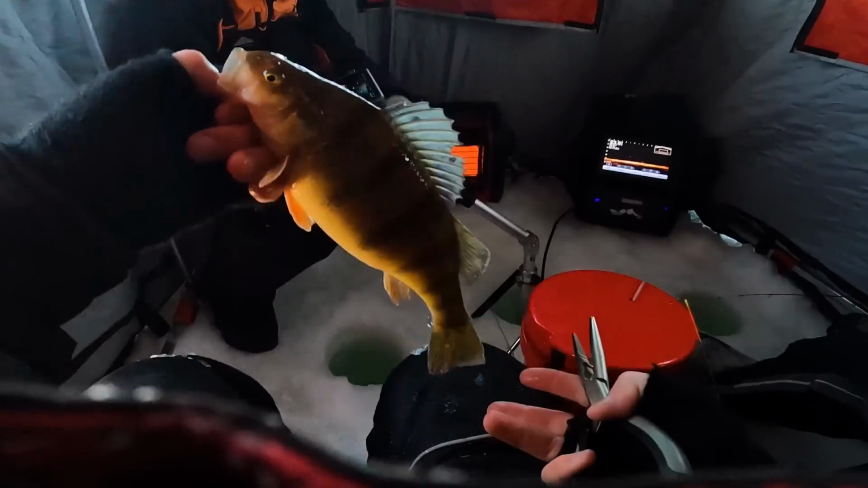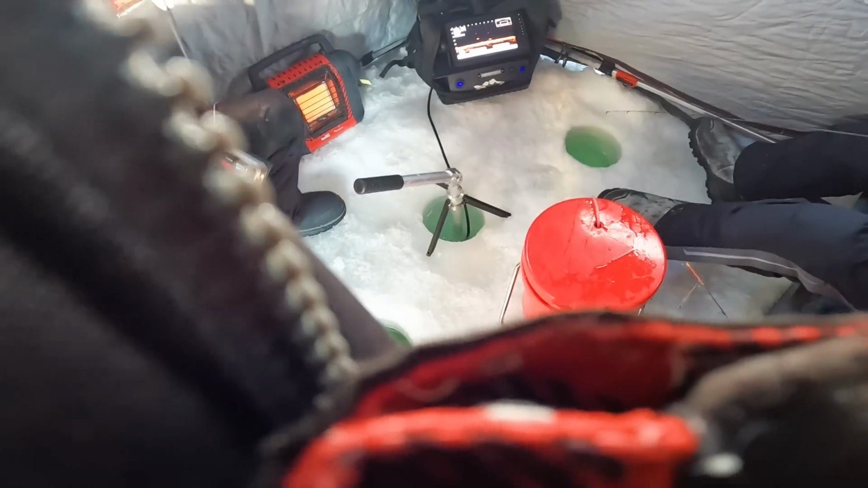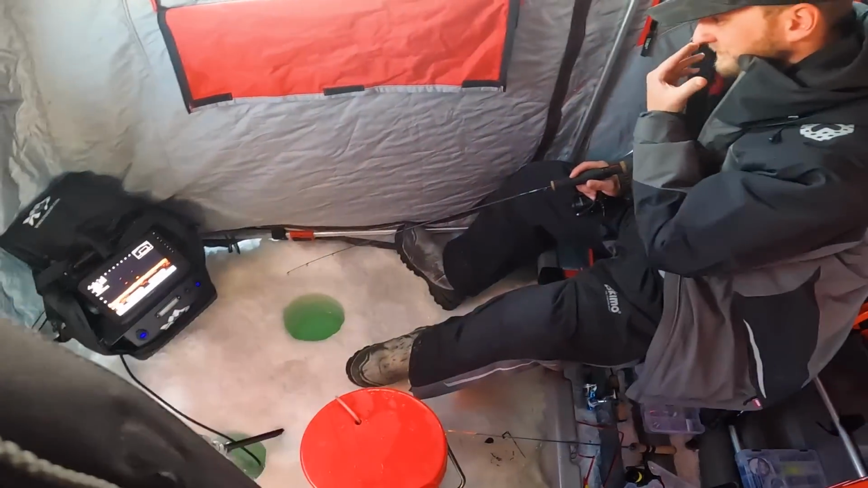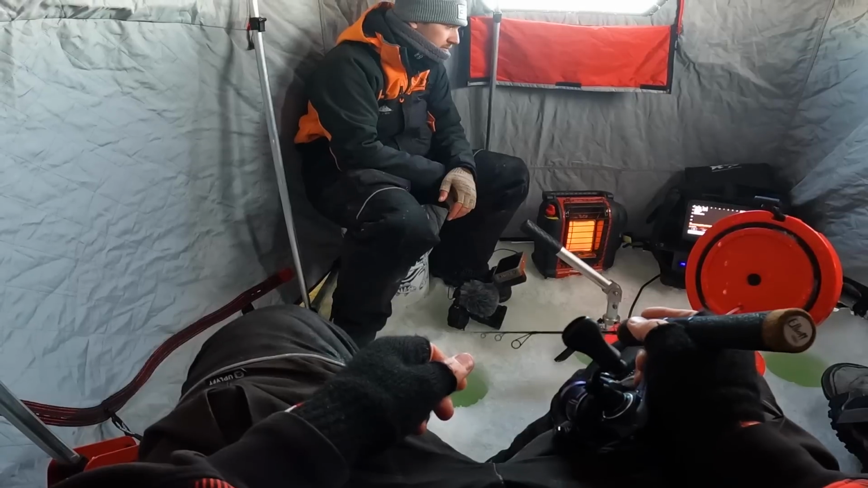But I'm gonna get him inside the shack here before he freezes up. Here we go. We'll take that. Sit your bum up. Throw him in the bucket right now. I gotta go get this set back up. We got fish moving all over the place now all of a sudden. How many fish you get today, Eric? All of them. Yeah. Oh man.